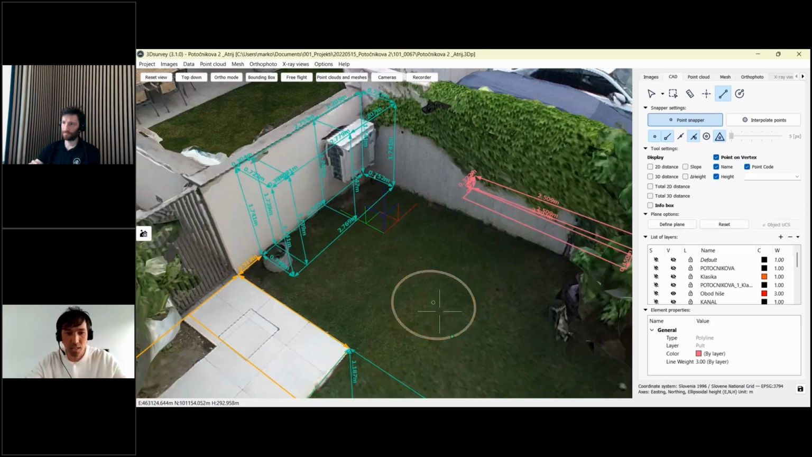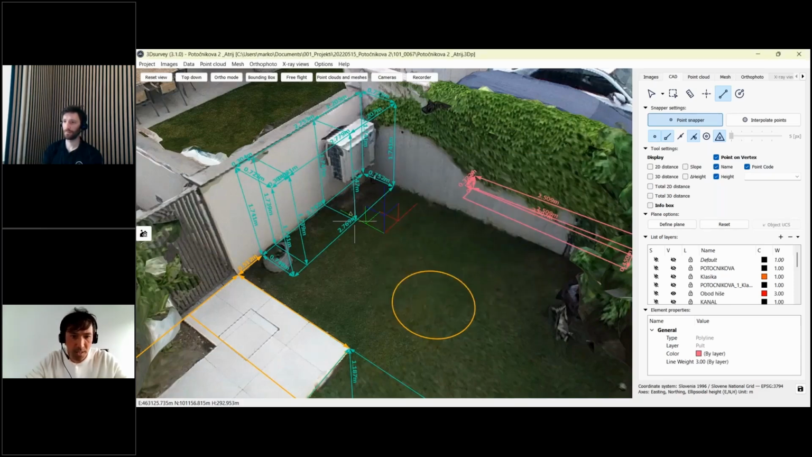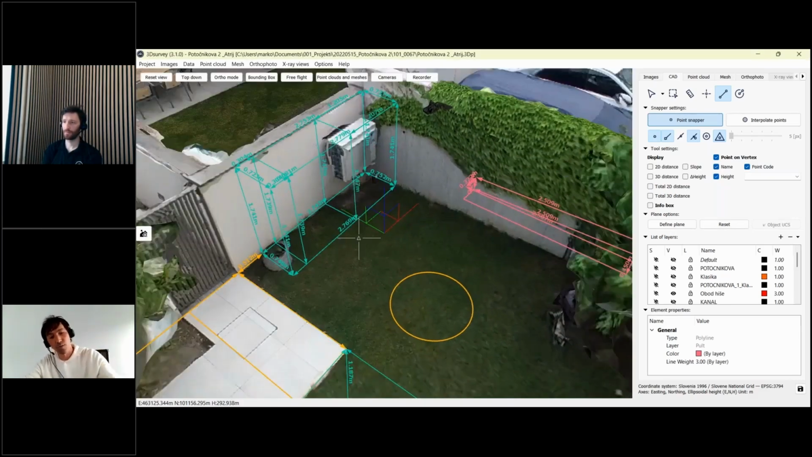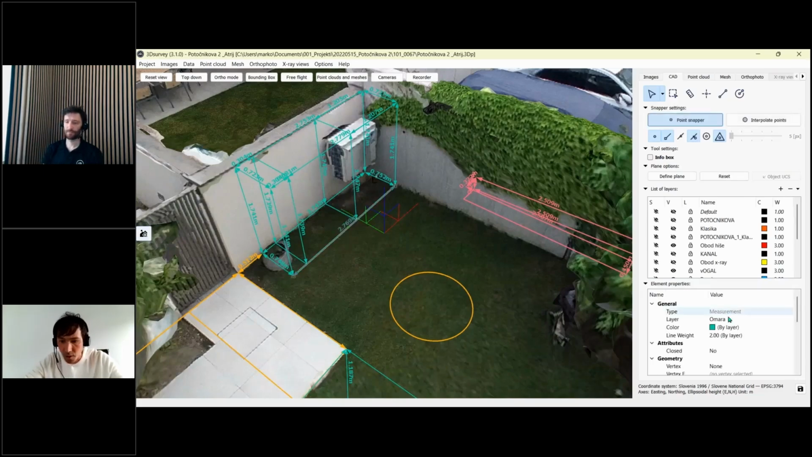Actually, you won't see the difference immediately. If I now change it to 2 and confirm it, we still see 3 here. If I turn off and turn on the software again, I will see 2. And this is also important later on for all the element properties information. Here, where you will have lengths and areas or anything like that, you will see the same number of decimals as in the 3D window.